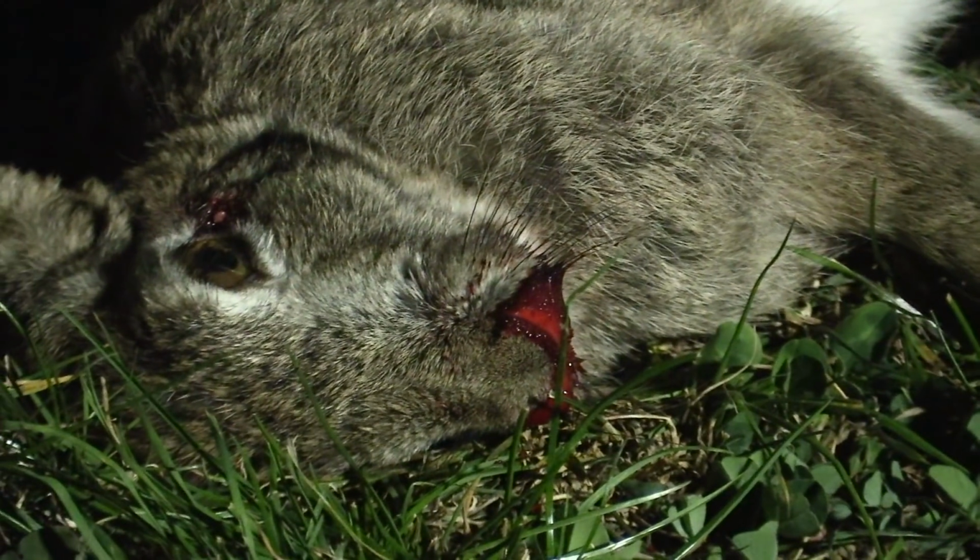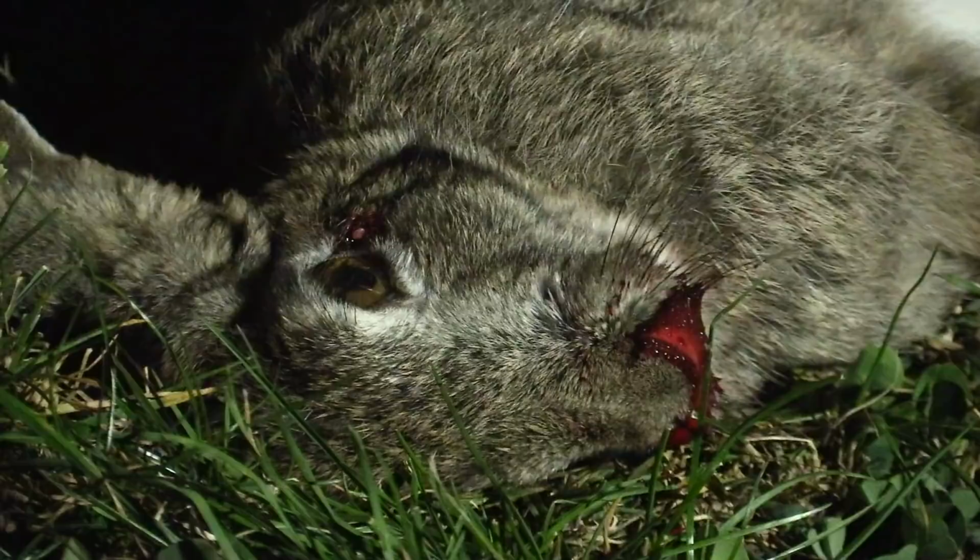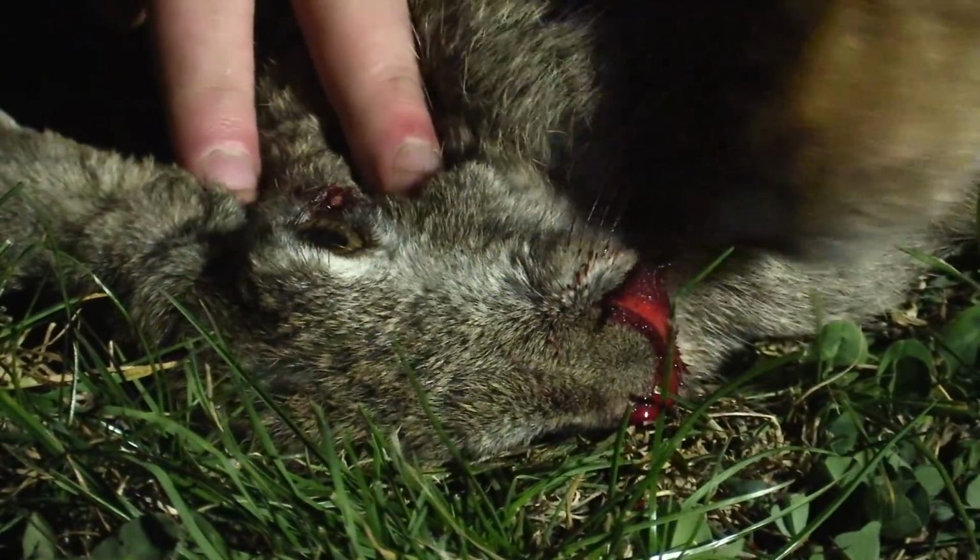With a shot like that, three porcupines and a whole bunch of rabbits. Hands down, Matt, you took me out, bro. No chance. Well done. A closer look at the hare confirms a perfectly placed headshot right below the eye,